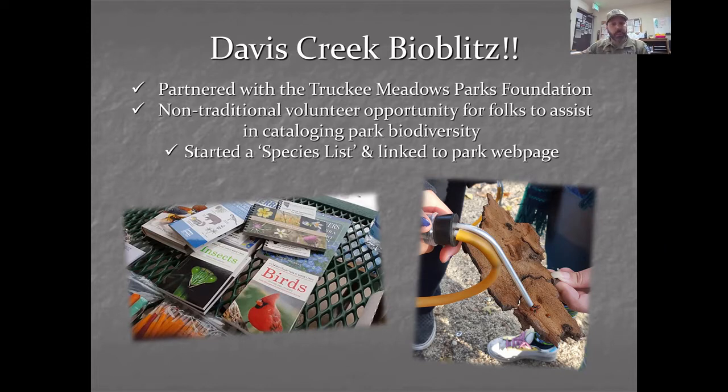So the Parks Foundation brought out a bunch of identification guides, binoculars, these tools here on the right. This is an aspirator. It allows you to kind of suck up little bugs that you see into a container that you can observe, and then you can let them go. So it doesn't harm the bugs. But we basically just walked through the park and took pictures and started a species list so that we had an idea of kind of what we were looking at.